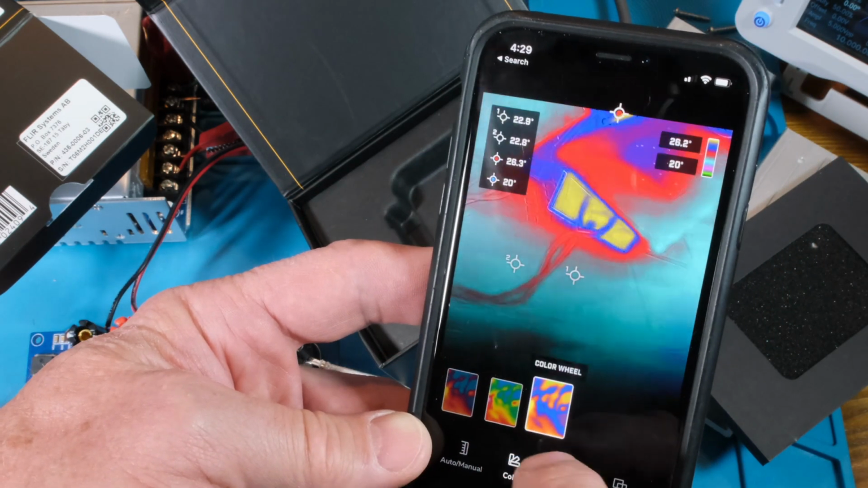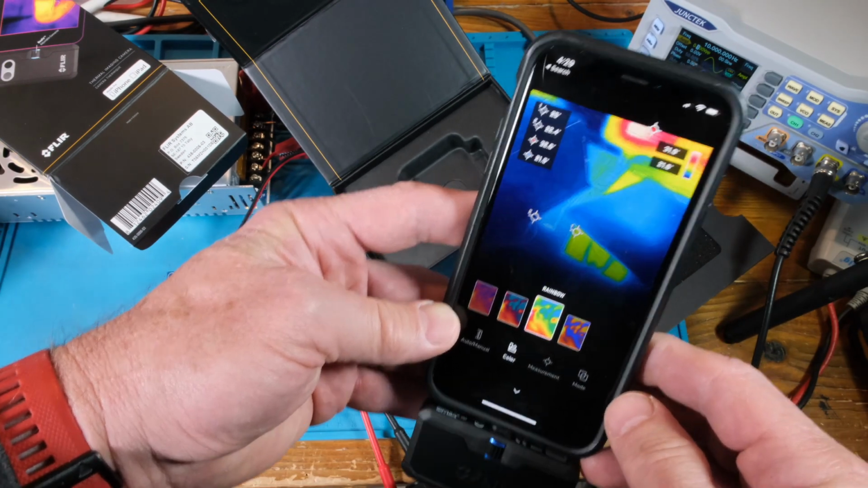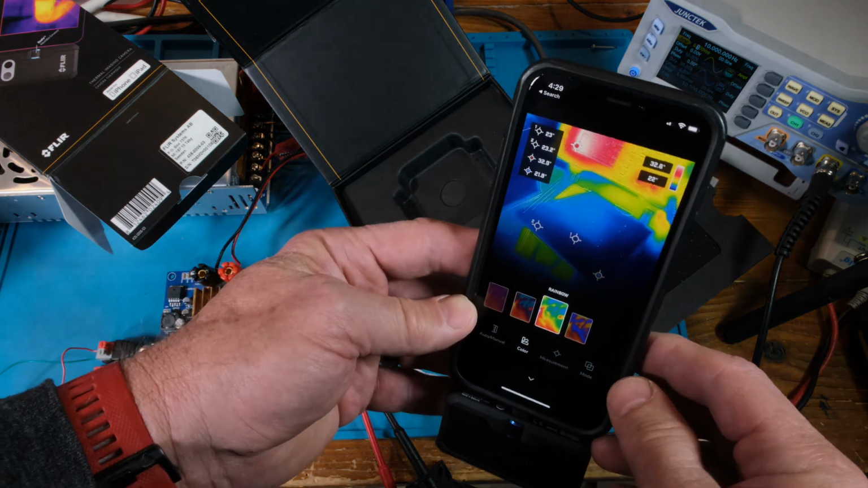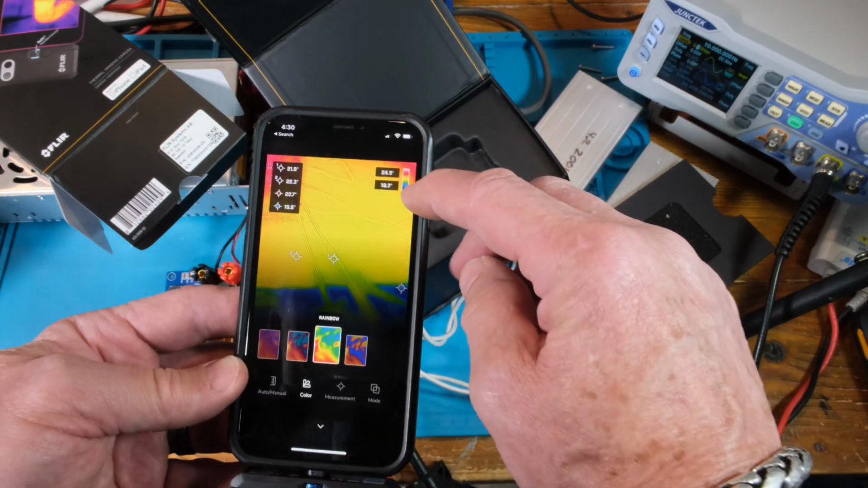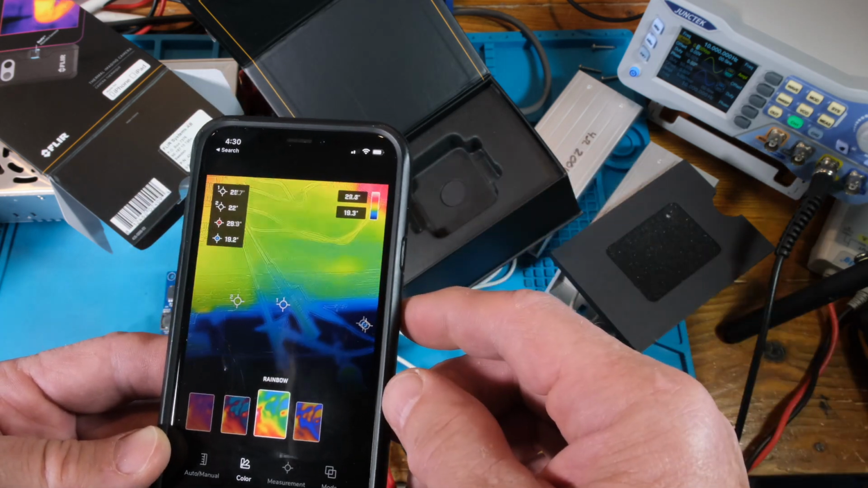Rainbow is the one I've chosen because I've got it chosen on both of them. I kind of use that one to get all the colors. I kind of feel like that one gives the best indication. You can see the bar right here. Blue is cold. Red is the hottest.